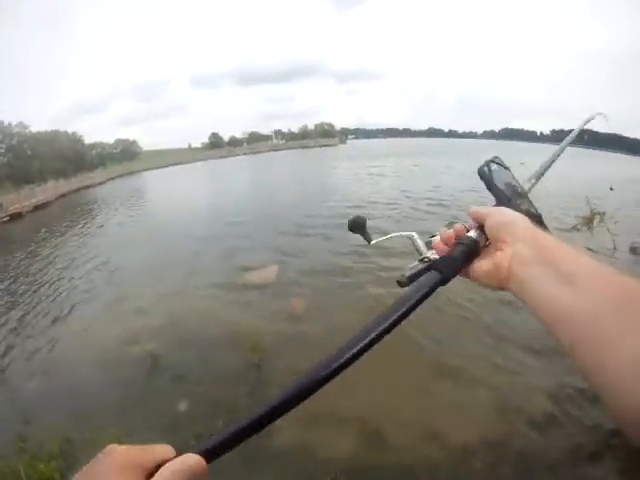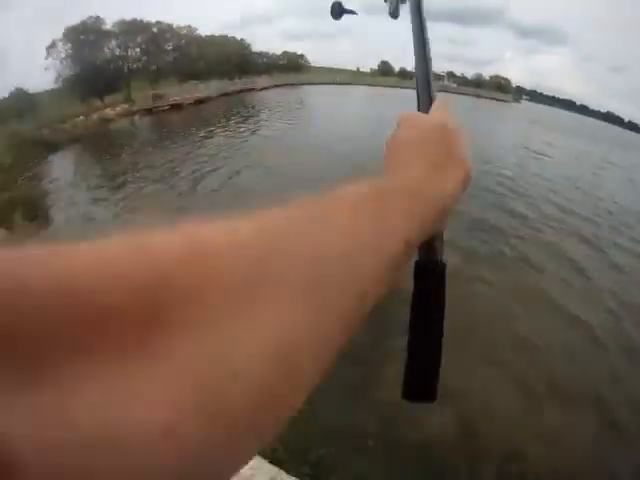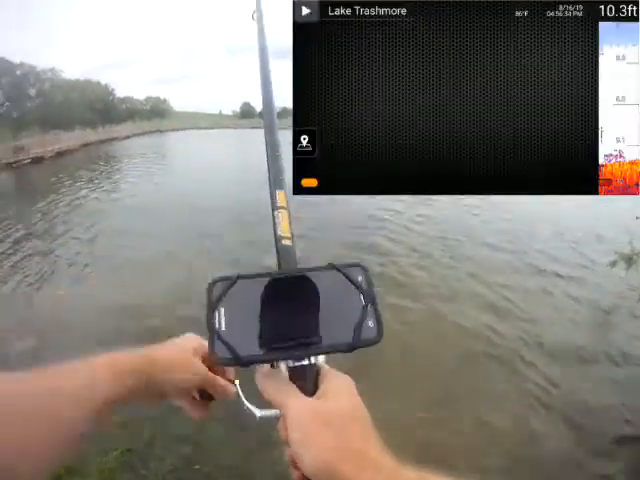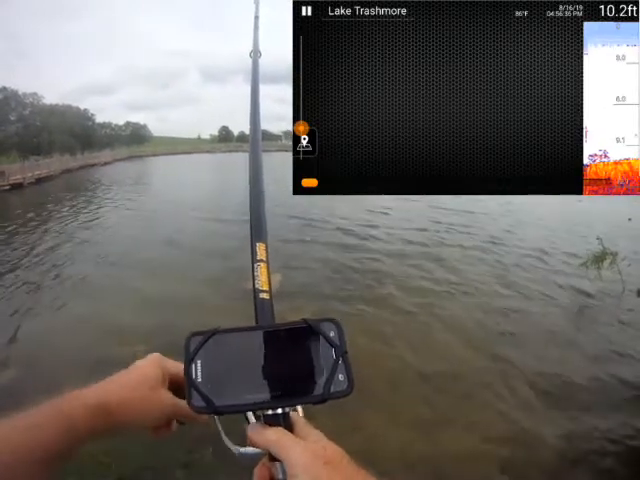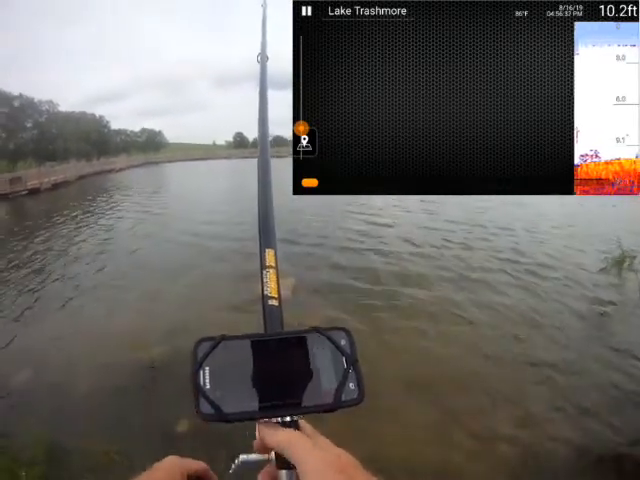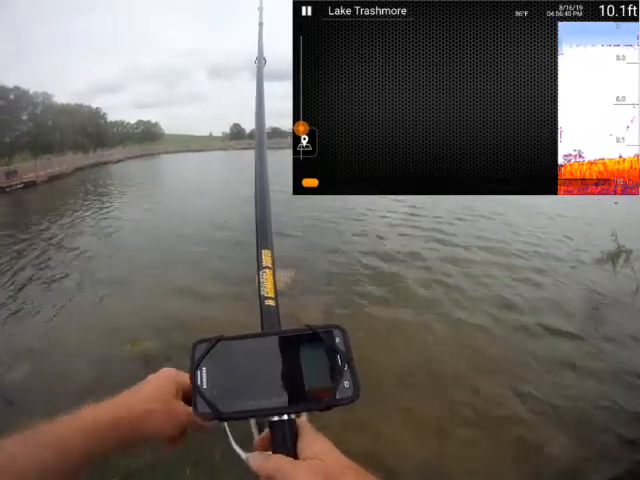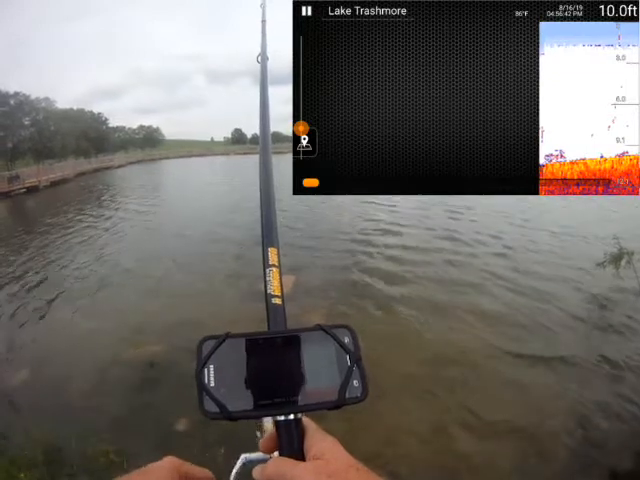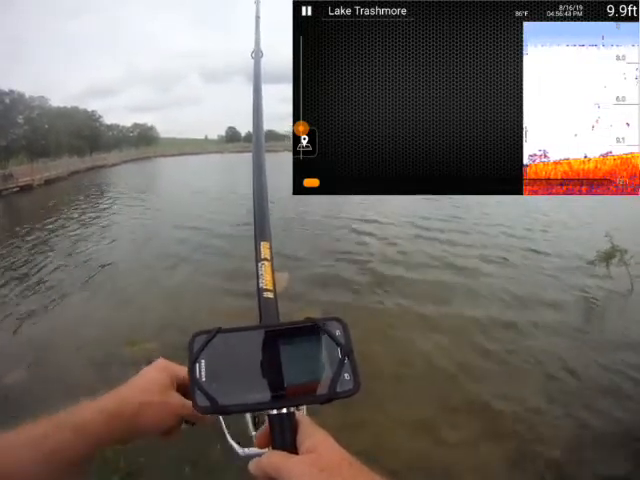I'm going to make a cast over toward that dock. All right. Start winding it in. And surprisingly, it's like 10 feet deep. I would have never guessed that. It's nearly this deep in here. I'm seeing some small bait fish.